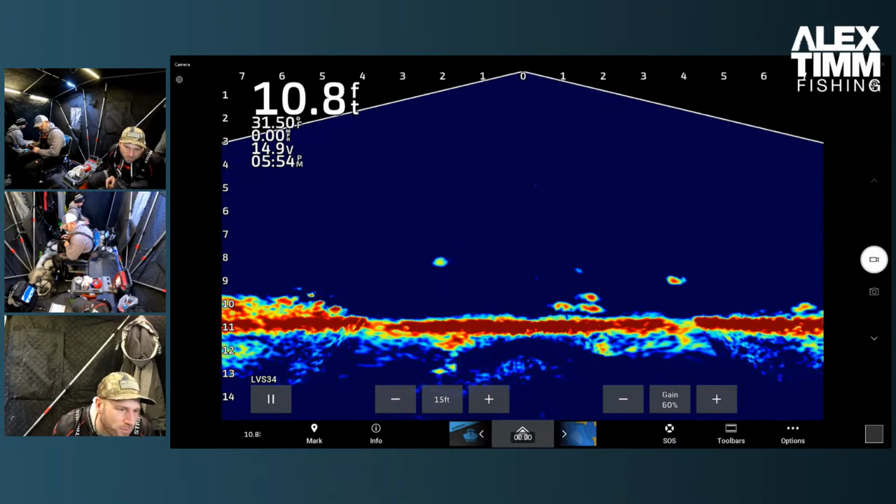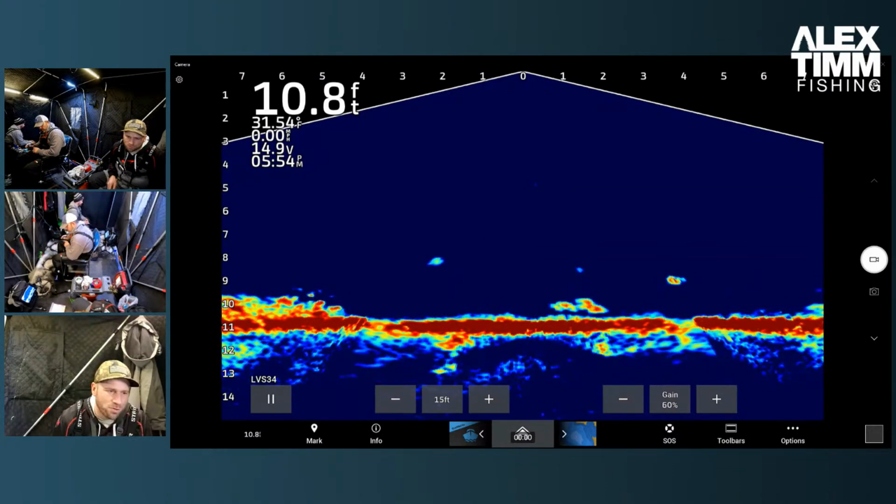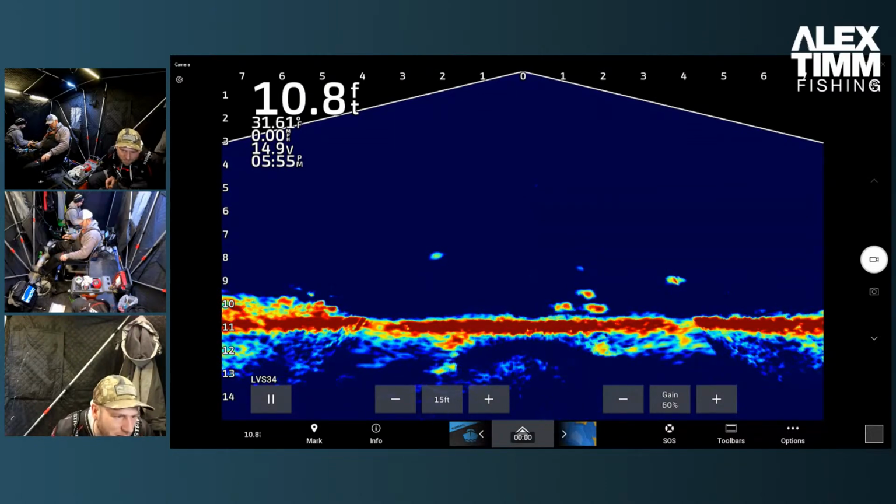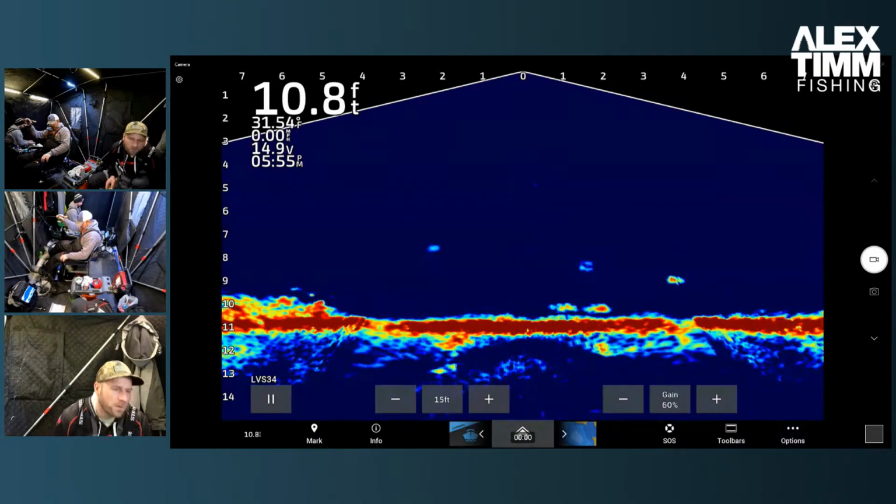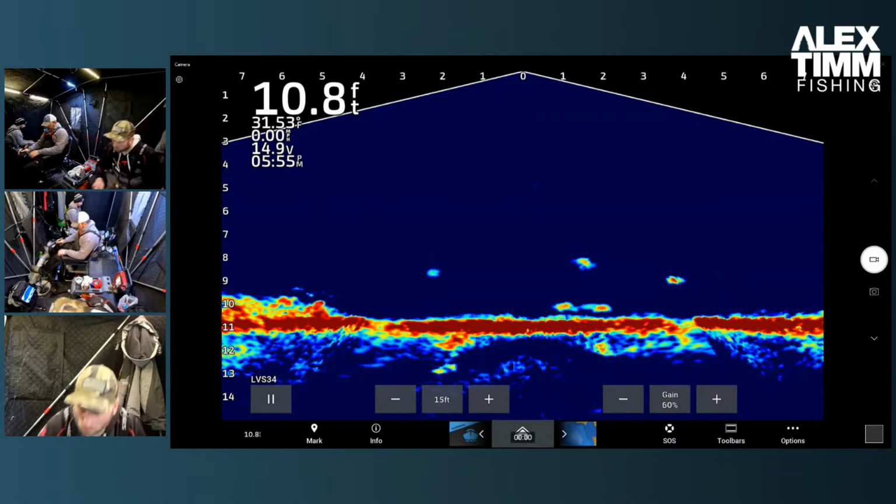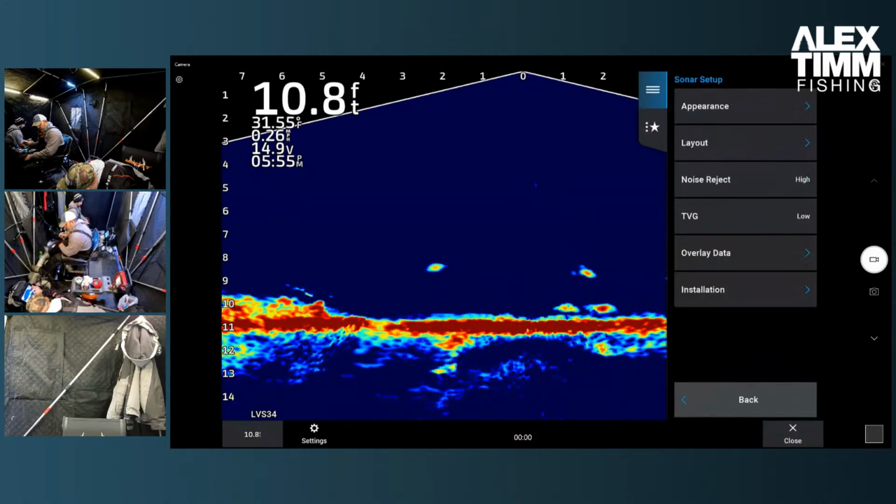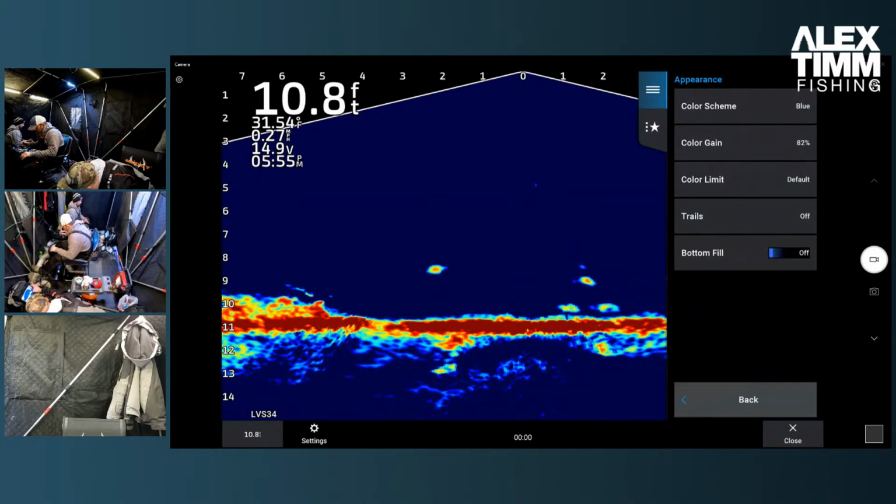Do you ever play with the colors on your Panoptics? Not really. I really like the blue color pattern. But there are others. We could do it right now, I guess. All right, let's see if we do sonar setup, appearance, and color scheme.